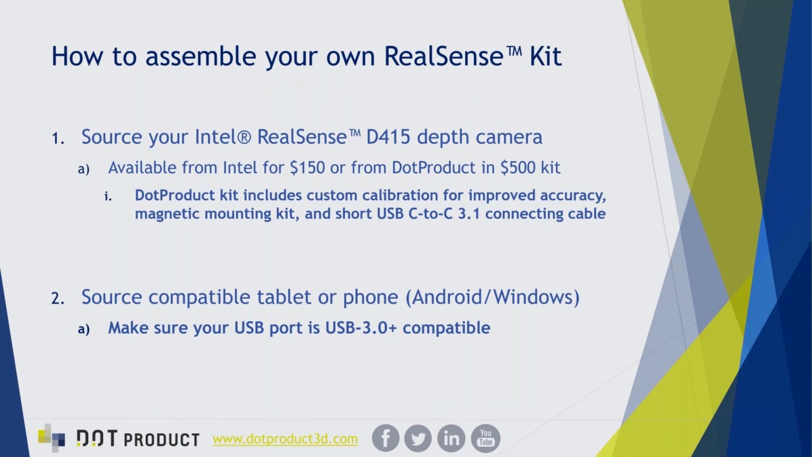Before we switch over for some comments from Tom and then right into the live scanning, I do have a couple more slides to touch on here that we want to highlight for anybody who's putting together their own RealSense kit out there, the components you need and some important notes to remember when you're creating your 3D scanning system.